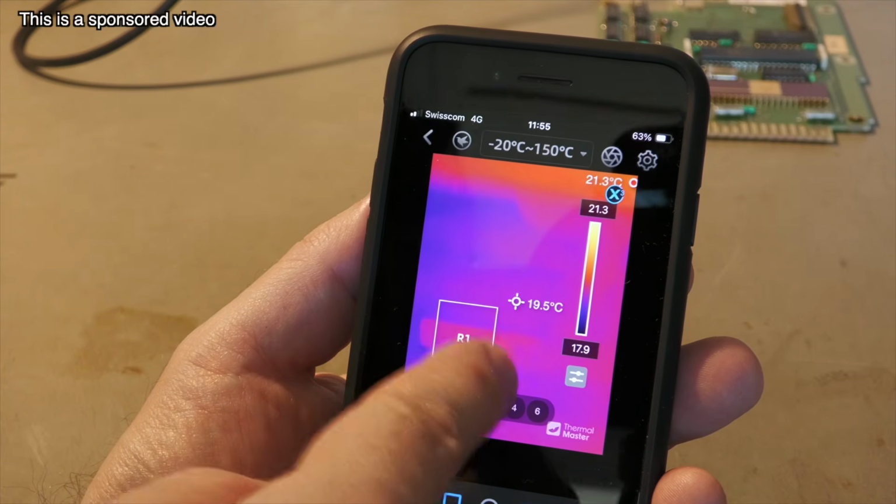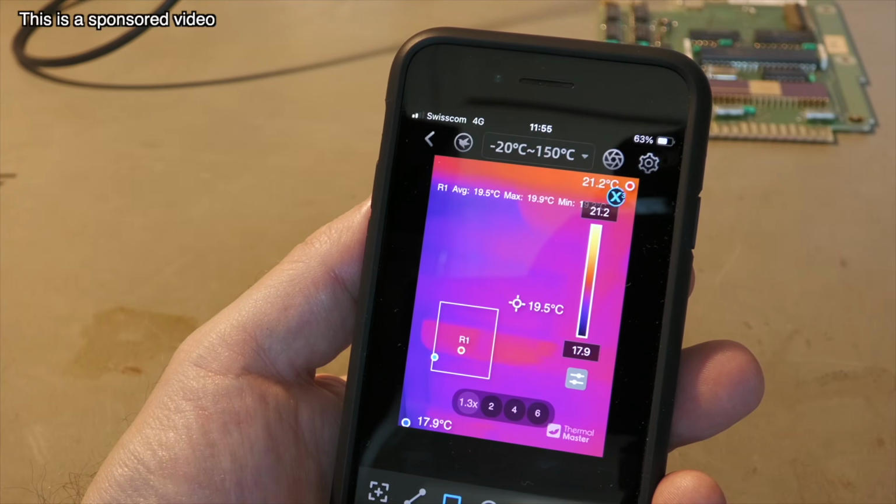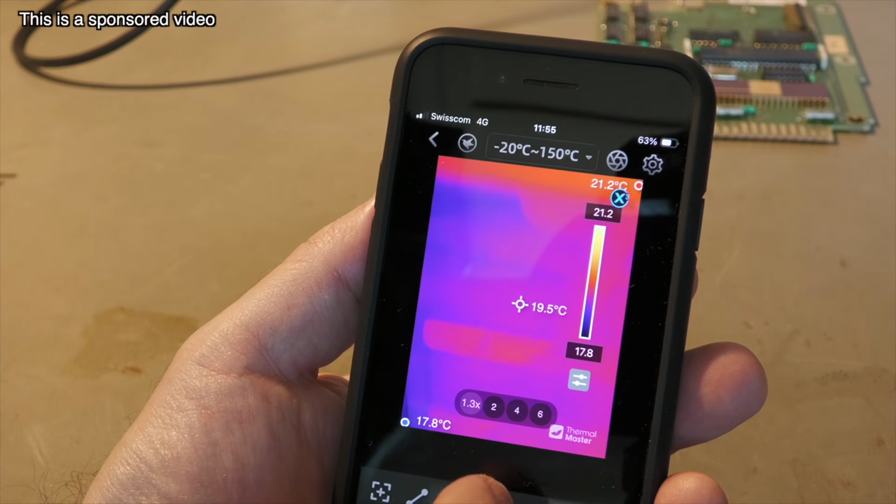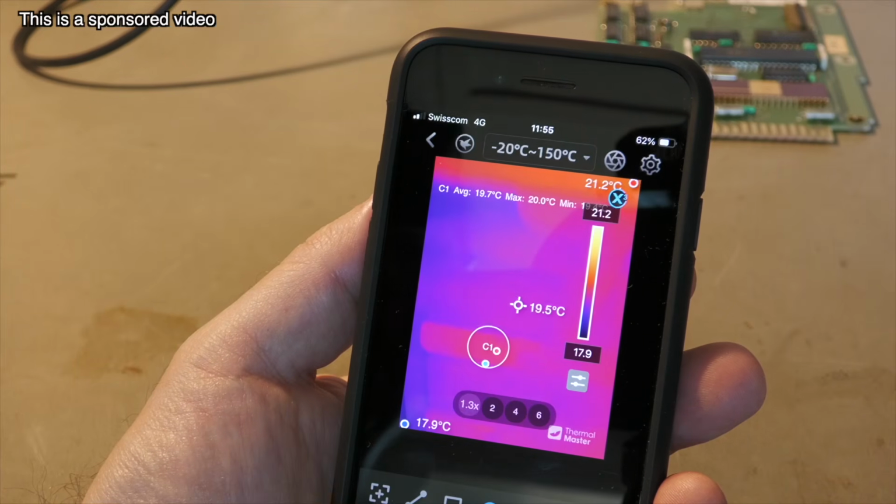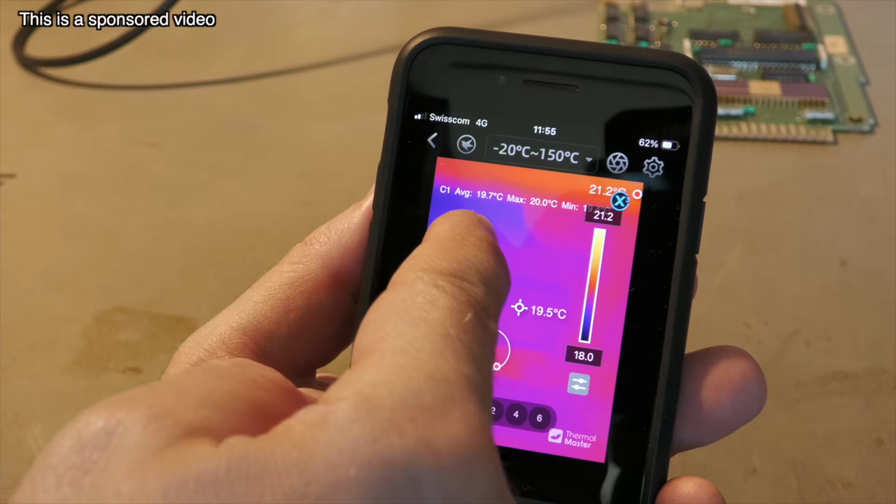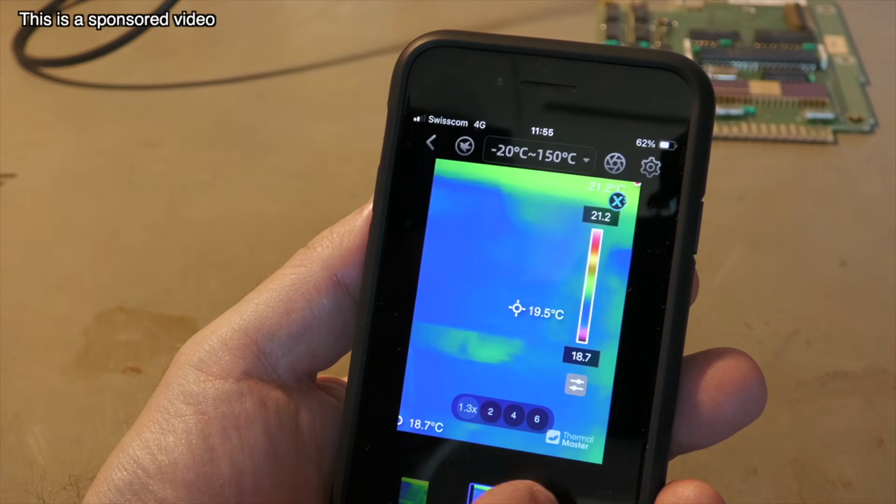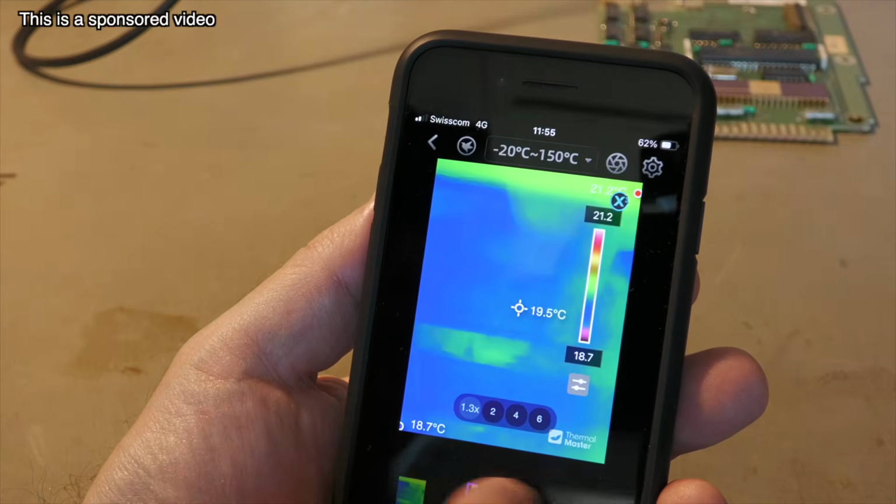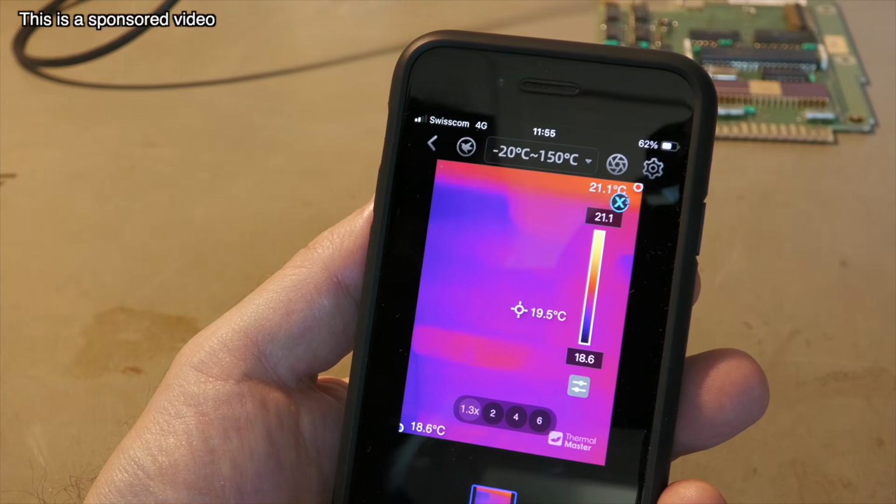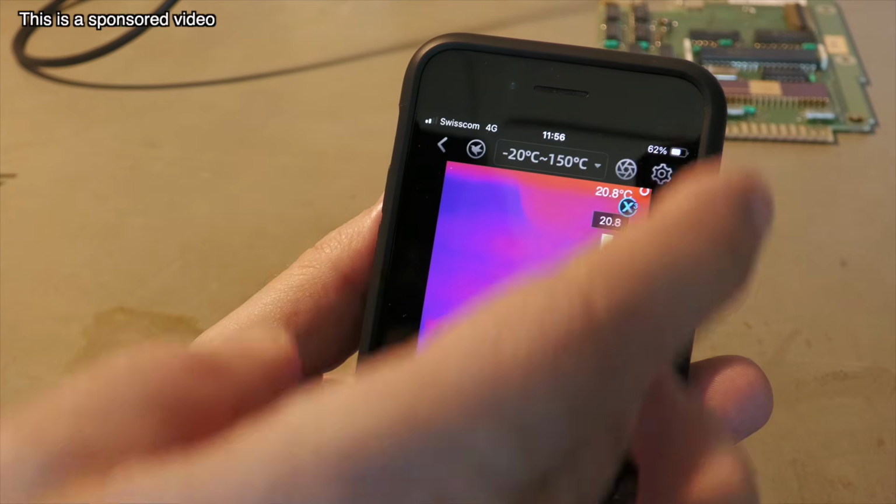You can do a rectangle if you are interested in a certain position on your screen here. And of course, a circle. Can we move that circle? No. And of course, there are all kinds of different color scales here. The usual stuff.